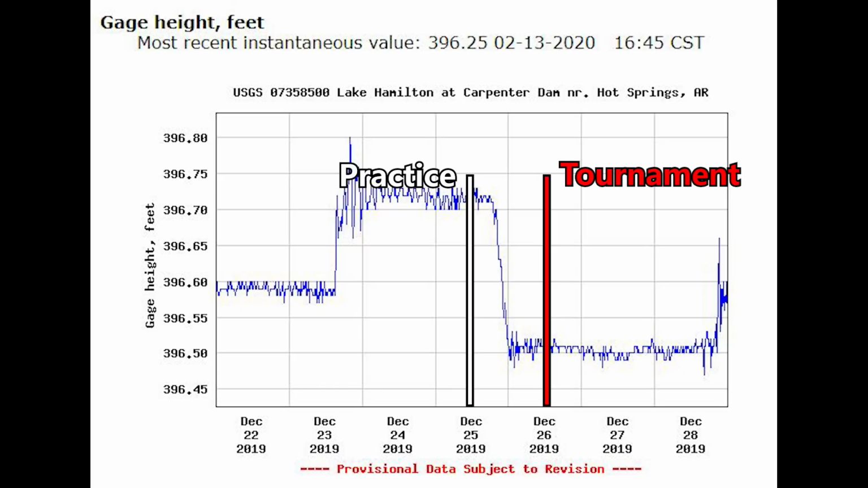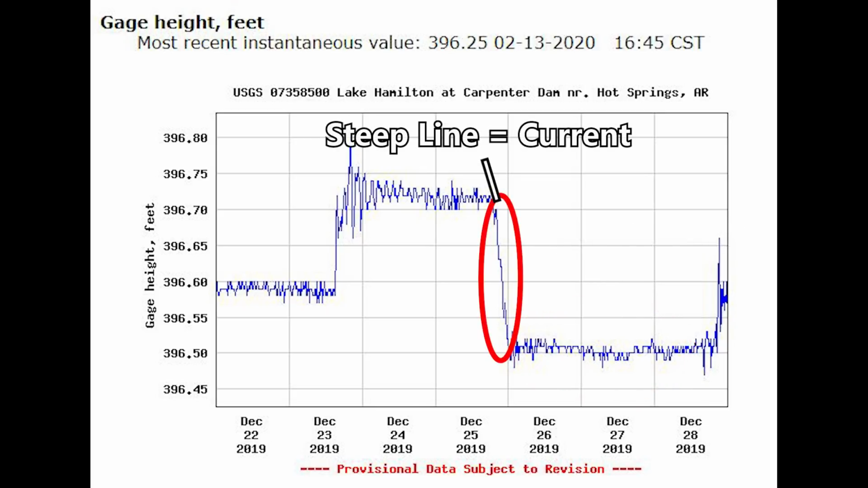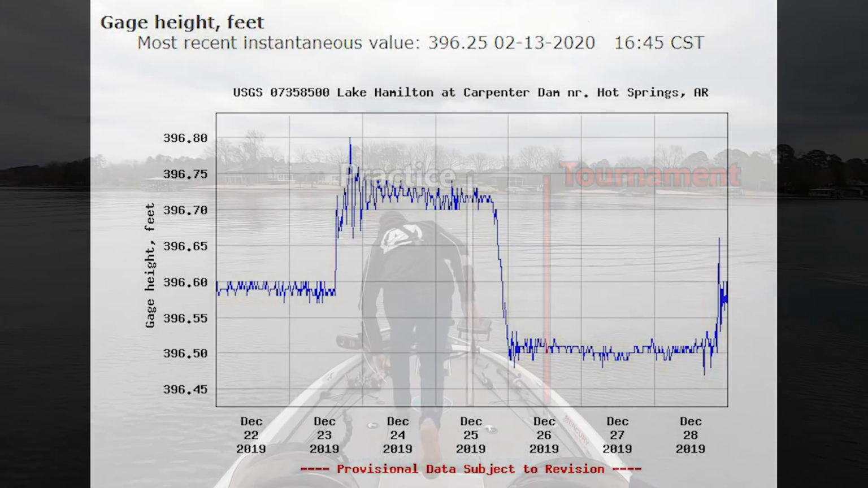And that's when I saw all those fish pulled up on my offshore areas and when I got that big bite. But then the entire day of the 26th, they did not pull any current. No current was flowing. And so when that line on that graph is straight, that means the water level isn't changing, which means there's no current. When you see those big changes in the height of the lines, that means the current is flowing. And so unfortunately, no current was flowing all day on Lake Hamilton.